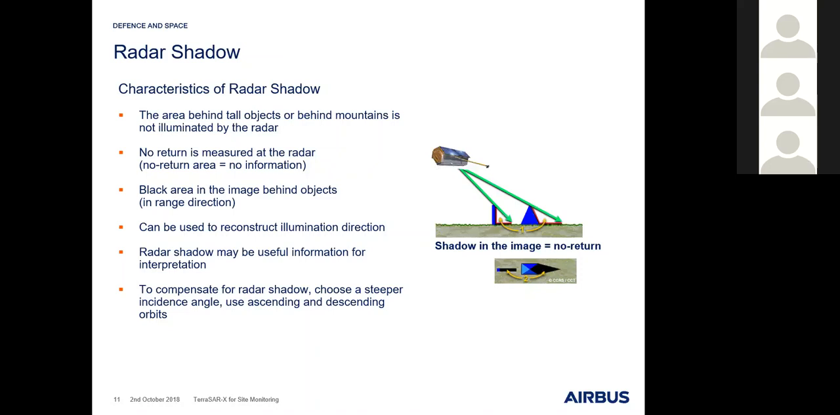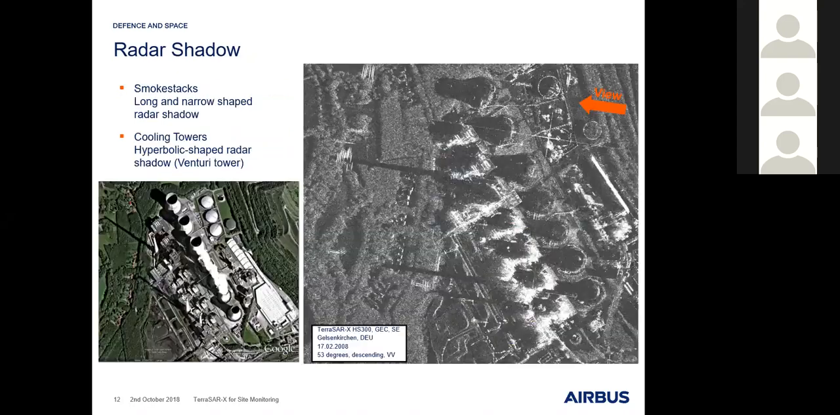Radar shadow means basically a no return area, means no information. So everything that is within this radar shadow area is just hidden. There's no way, by image manipulation or anything like that, to derive information out of this area. It's simply black, meaning no information. But there are also certain cases where the radar shadow can give you some helpful information.